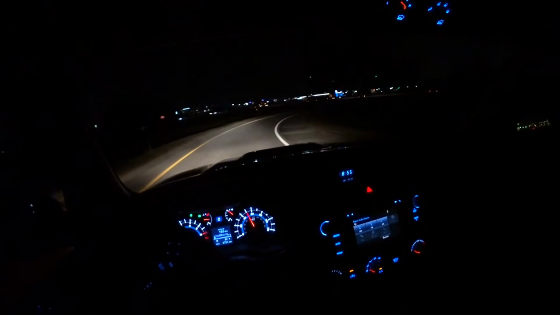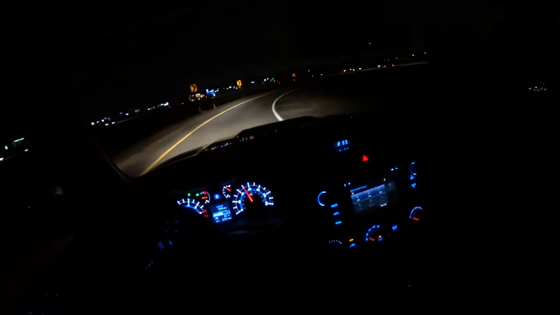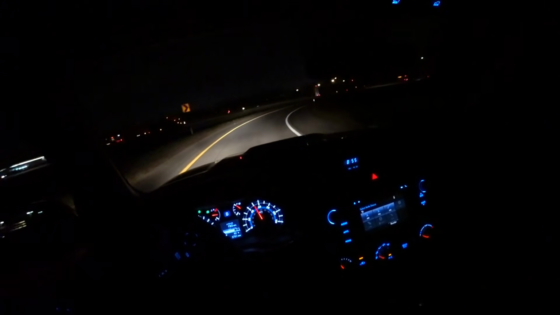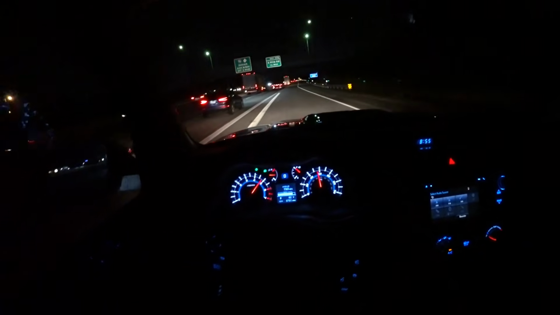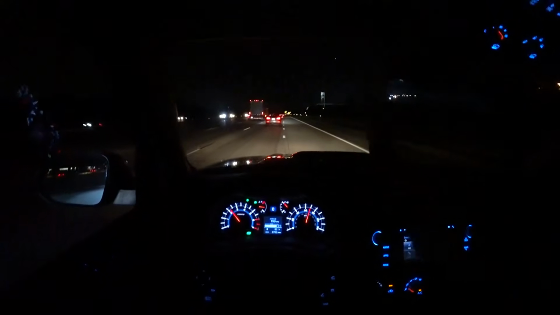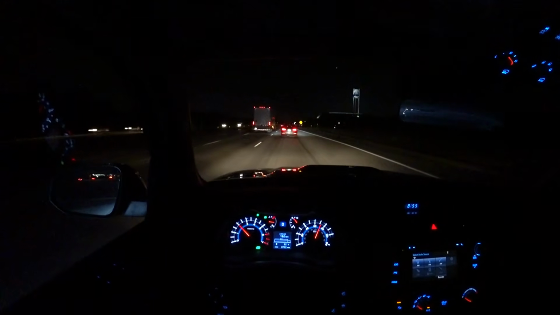I will say, for a big SUV, this does corner pretty well. 50 miles an hour on this entrance ramp, pretty flat handling. There is quite a lot of dive under braking, however. You'll notice that this squishy suspension just kind of floats around at low speed if you're on and off the brakes.